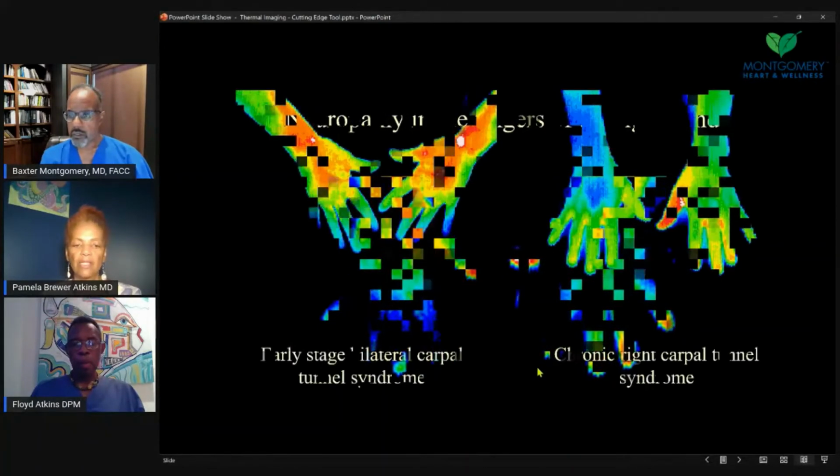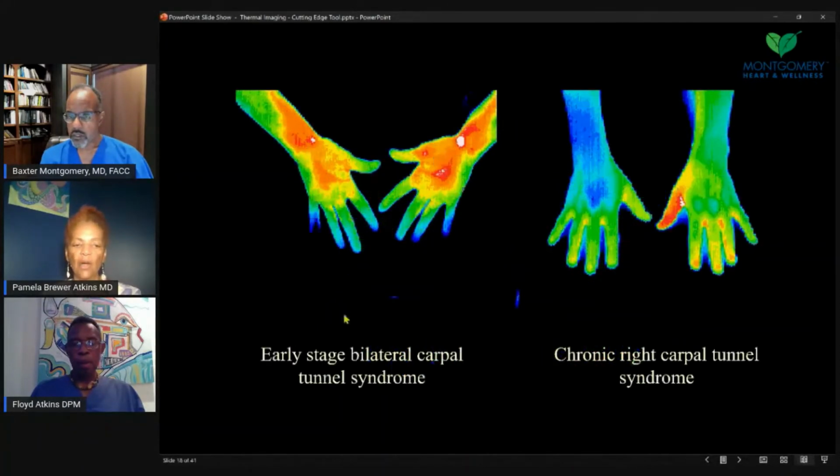So as I say, it's a screening technique. Even carpal tunnel, we can see this person had some dysfunction, so some coolness on this side, kind of warmth on this thumb here. Or carpal tunnel could look this way if someone has it on both sides and some focal points of inflammation.